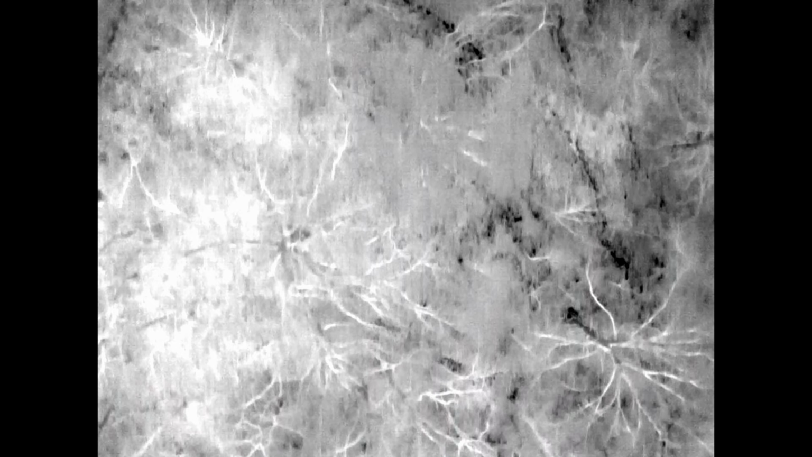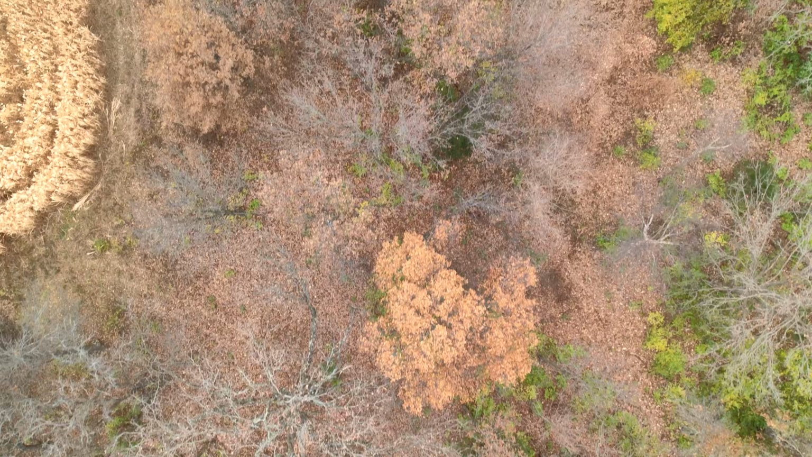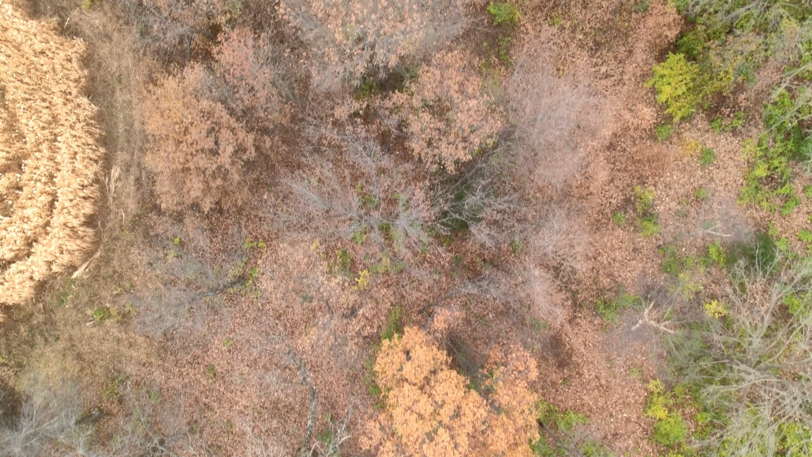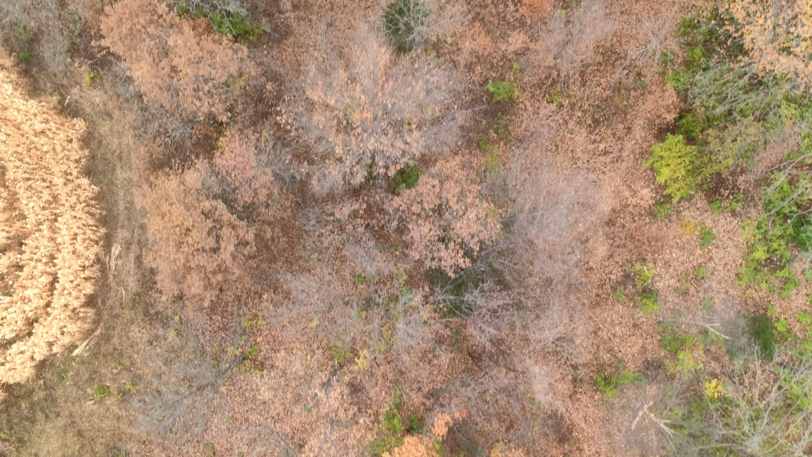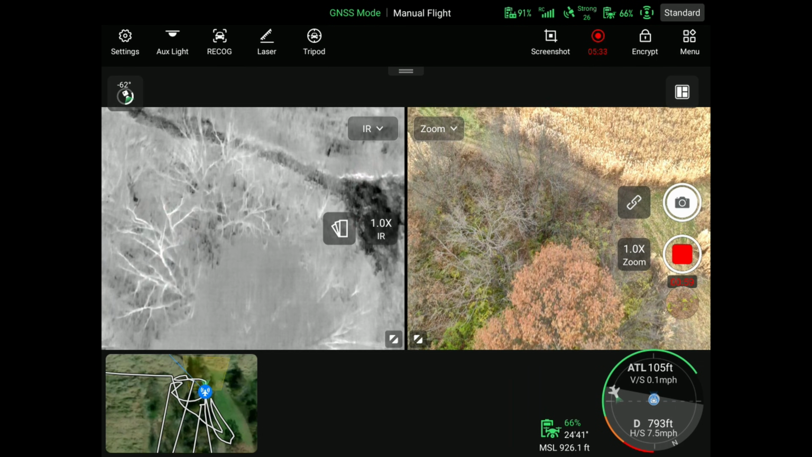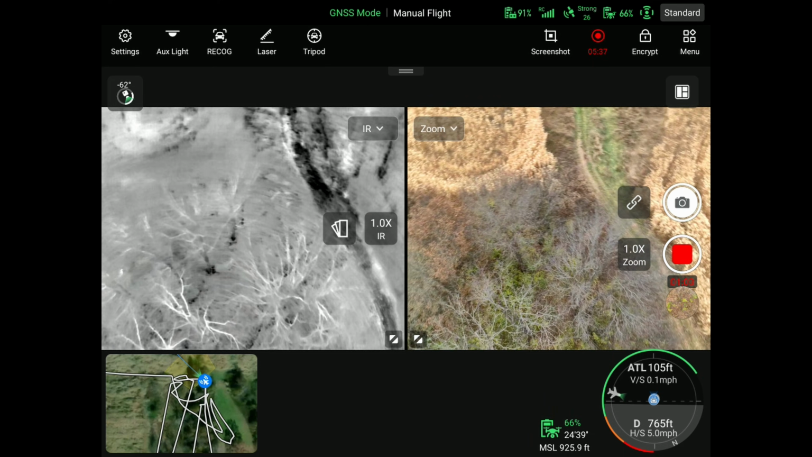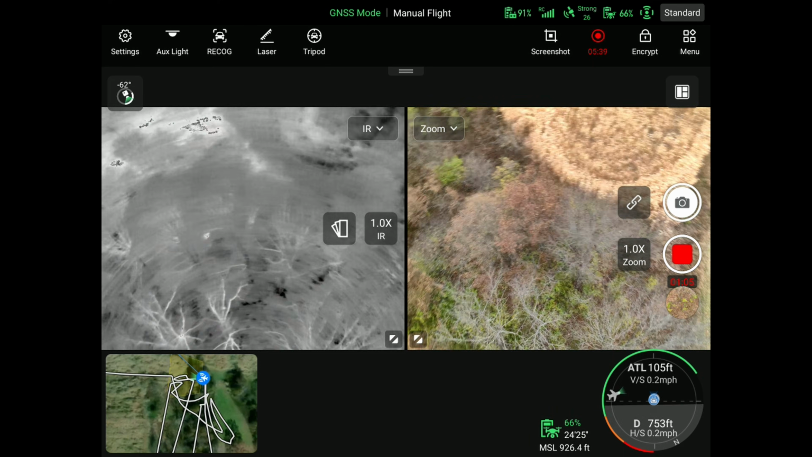So we're seeing straight through that canopy all the way to the ground. If you switch to the zoom camera, I mean, there's not a lot of leaves on the trees, but it's so much clearer. There's your one-to-one comparison. That's crazy. Pretty cool tool.